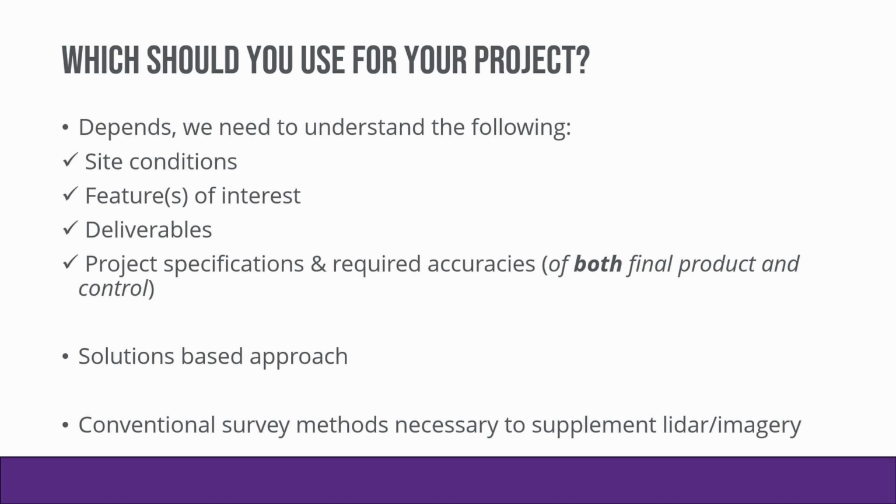The main question that we always get is, which one should you use for your project? The answer to this is it depends. There's a couple different things that we need to understand. The first is going to be site conditions. We'll talk about that in a moment. Features of interest: if we're just doing topographic mapping, that's going to be flight planned one way. If we're also picking up transmission distribution poles, that's going to be a whole other set of flight planning that has to be done for that project to pick up that feature.